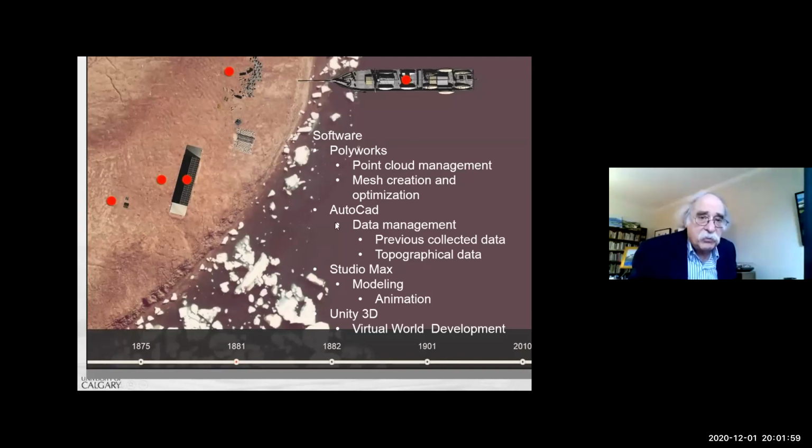And like other projects, we used Polyworks for the point clouds and 3D Studio for the modeling.